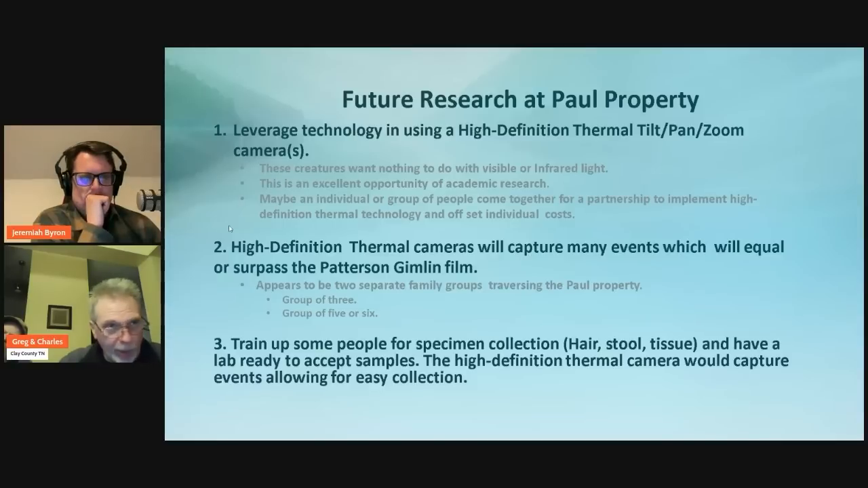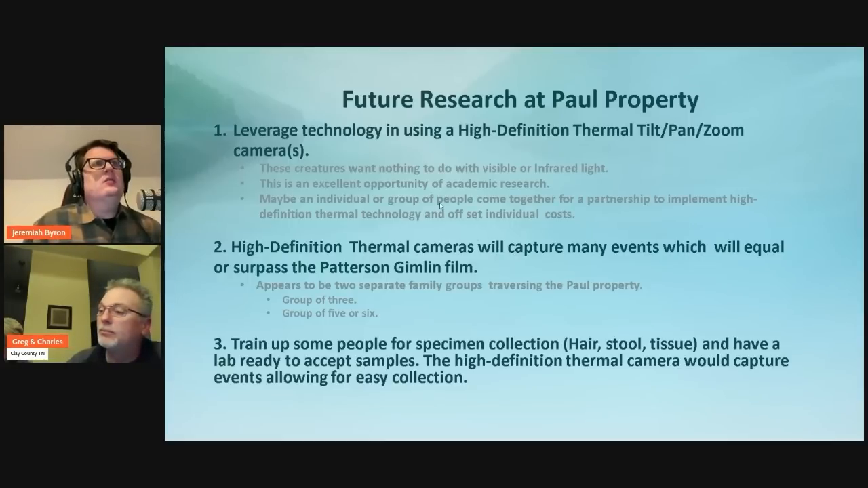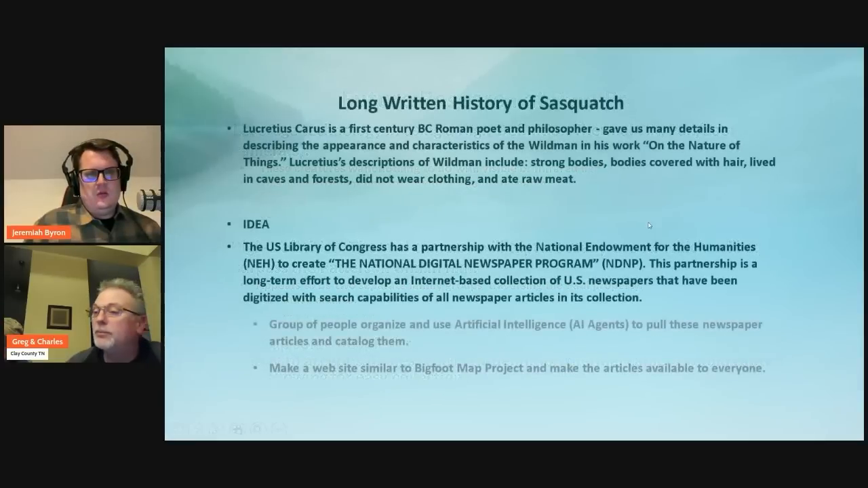But Mark stands ready. He's ready to go up to the next level. Like Charles and I, he wants to see species recognition and protection. And this is one of the many ways that the progression is going to have to take for that to happen. Absolutely. If there are people that are interested in this, is there a way they can reach out to you, Greg, or what are you thinking?